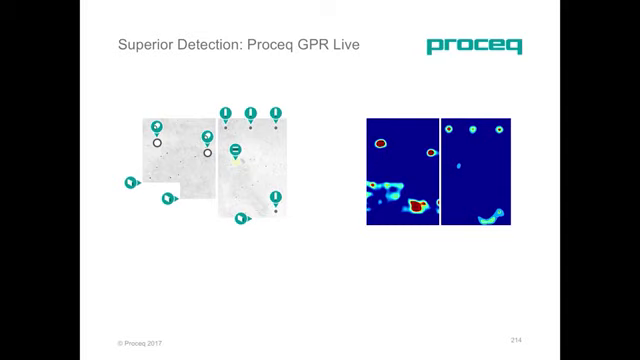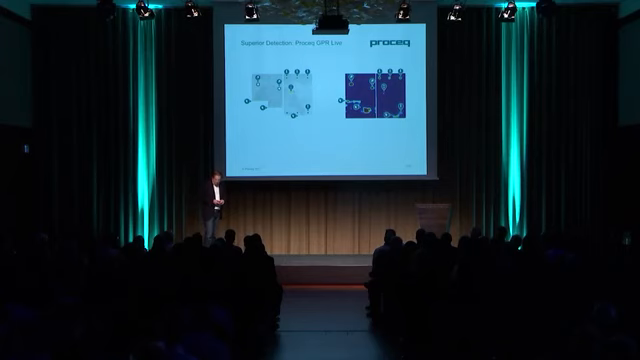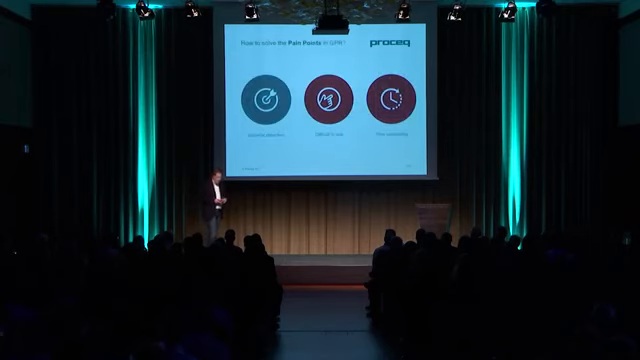And this is what it looks like with the Proceq GPR Live. As you see, you can detect all the objects. You see everything. You miss out on nothing anymore because of the ultra-wideband frequency technology. Now, pain point number one, superior detection.